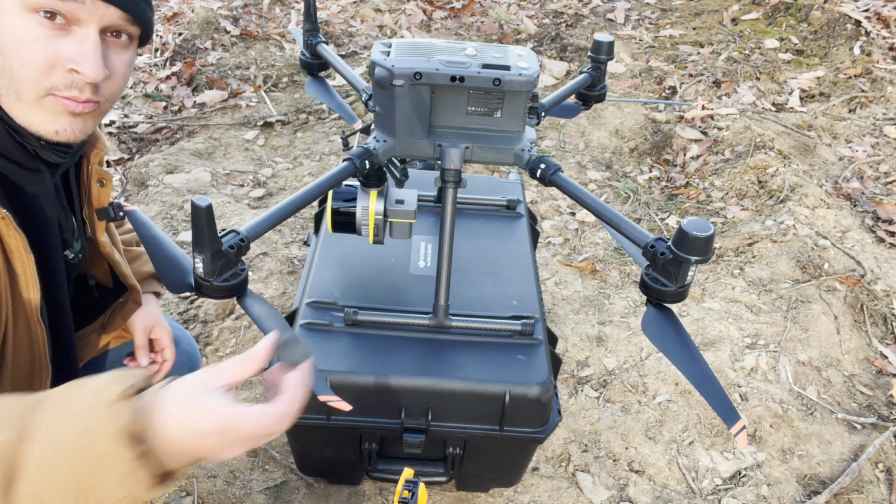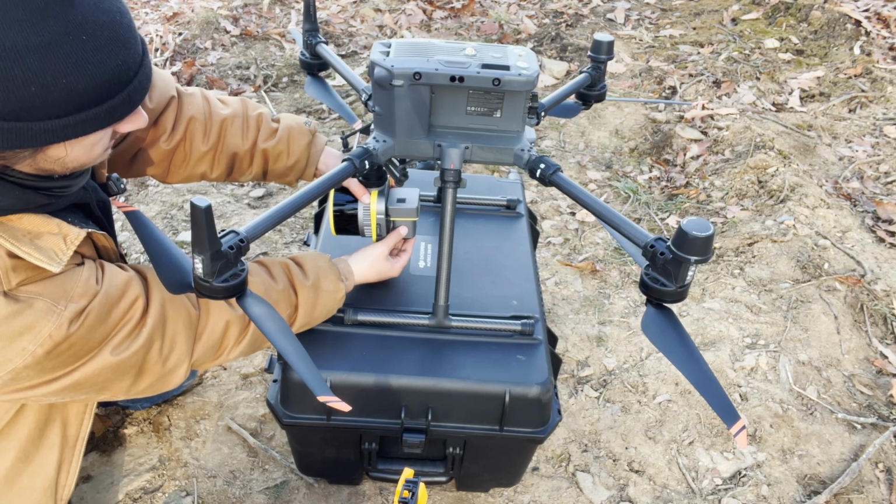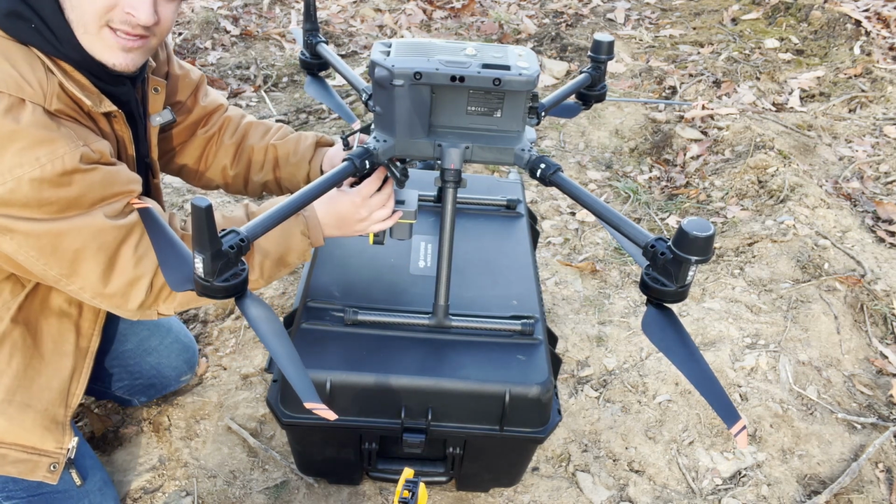Here. We'll put our camera shutter back onto the front of our camera here. That's on the LiDAR. And the next thing we're gonna do, press this little button on the side.